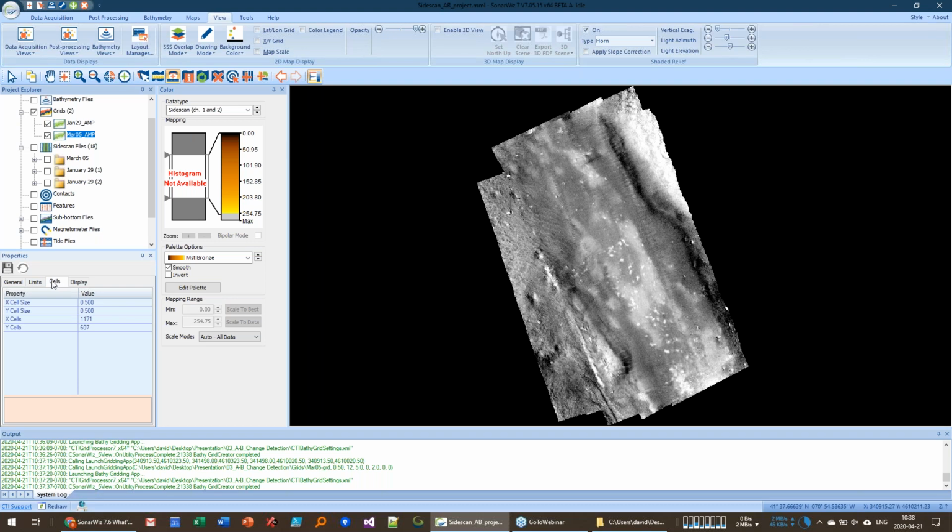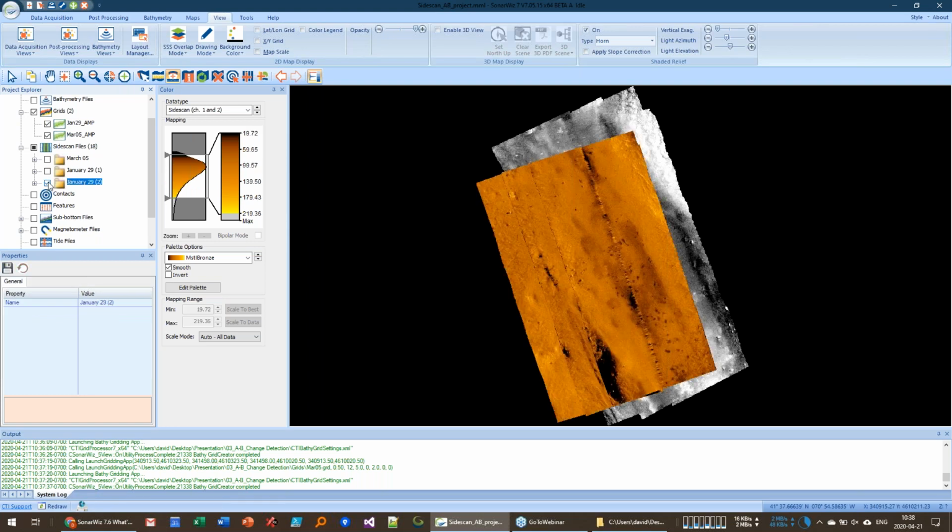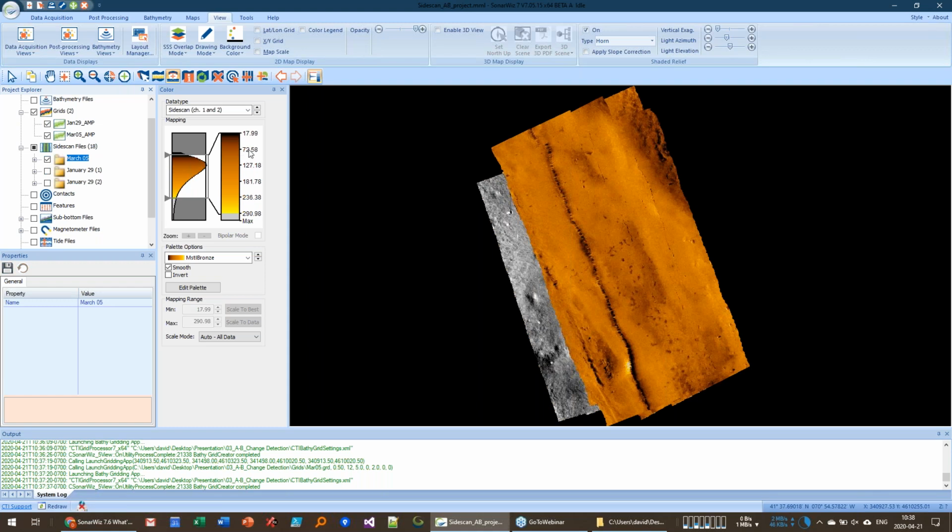The second thing I wanted to point out is there's a pretty big difference in the histograms of these two different grids. If you look at the histogram for the January data, it ranges from about 19 to 220. So the amplitude of the grayscale here ranges from about 19 to 220. For the March data set, it's not too much different, from about 18 to 290.